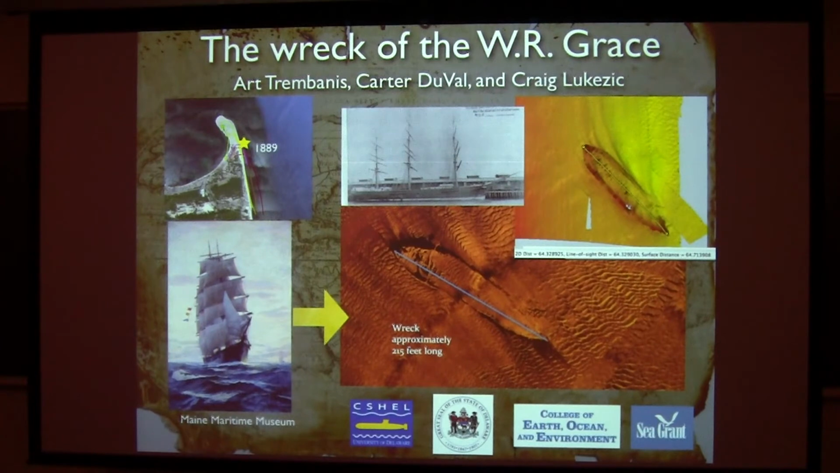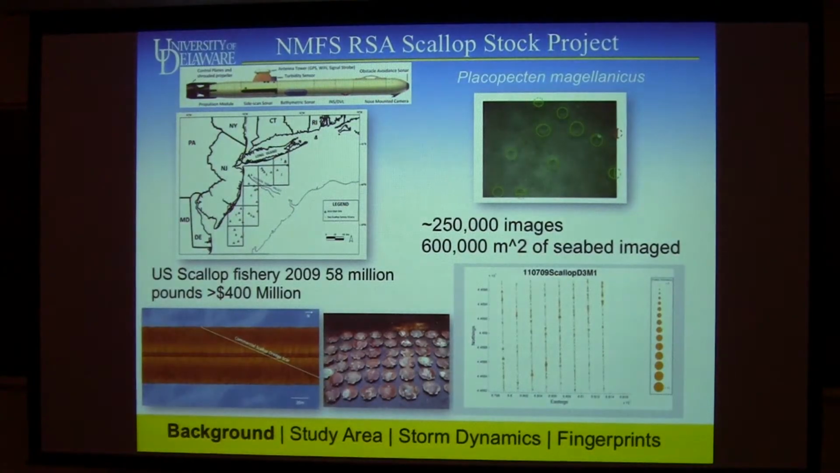And it lay there unknown for a long time. NOAA came across it in 2007, decided not to put it on the charts, and then we found it independently in 2010, and then we figured out which one it was this past year.